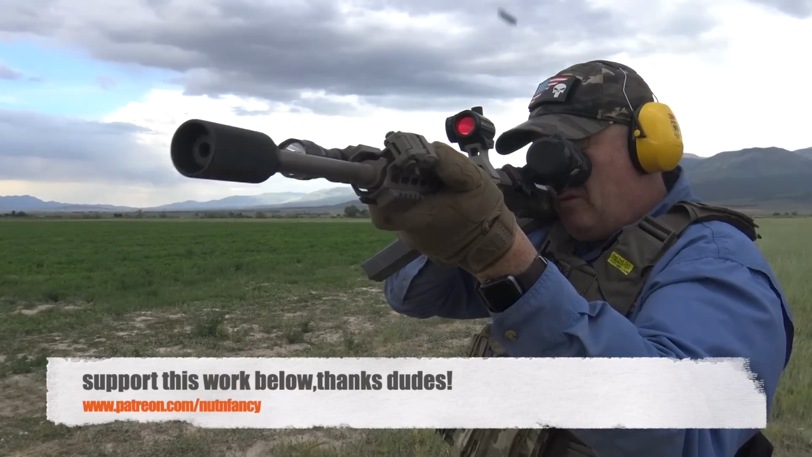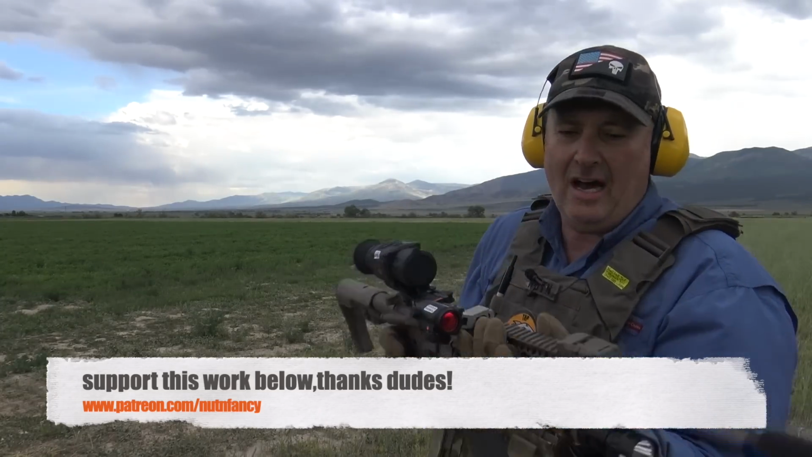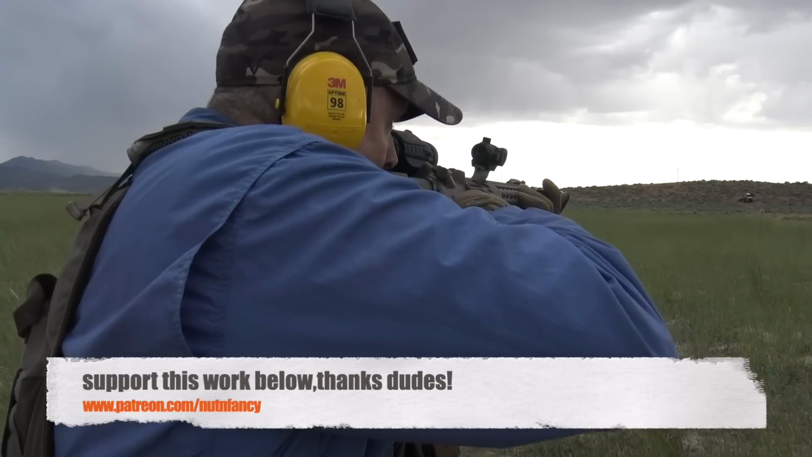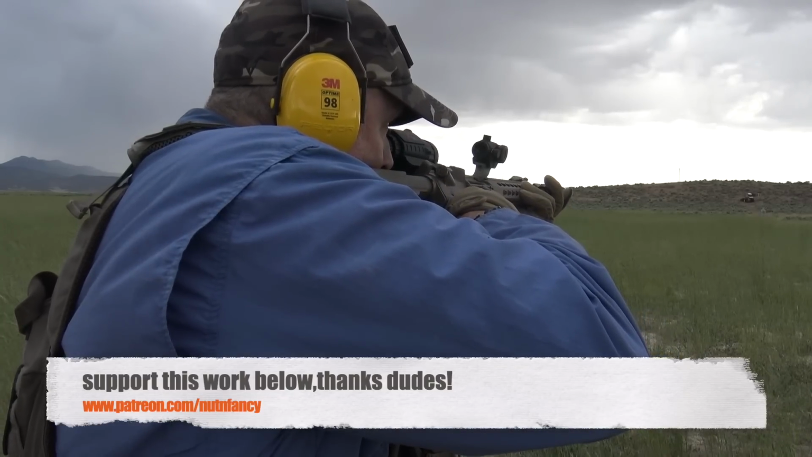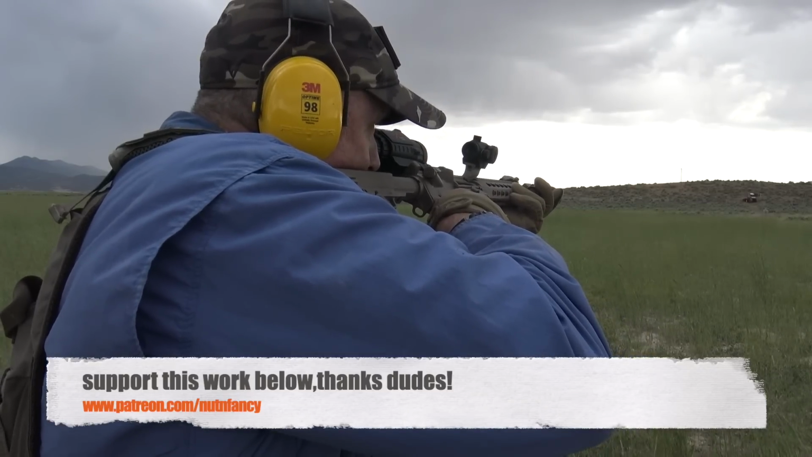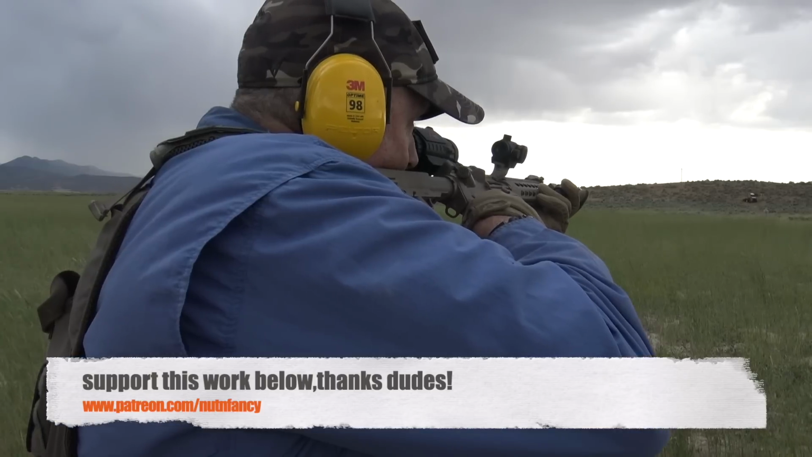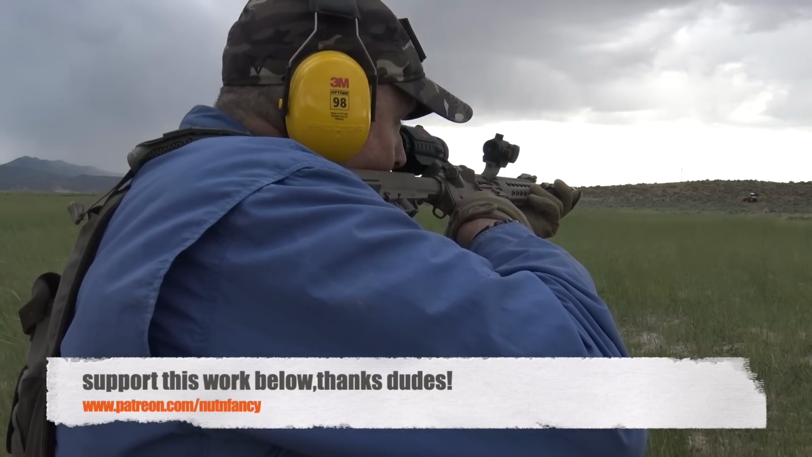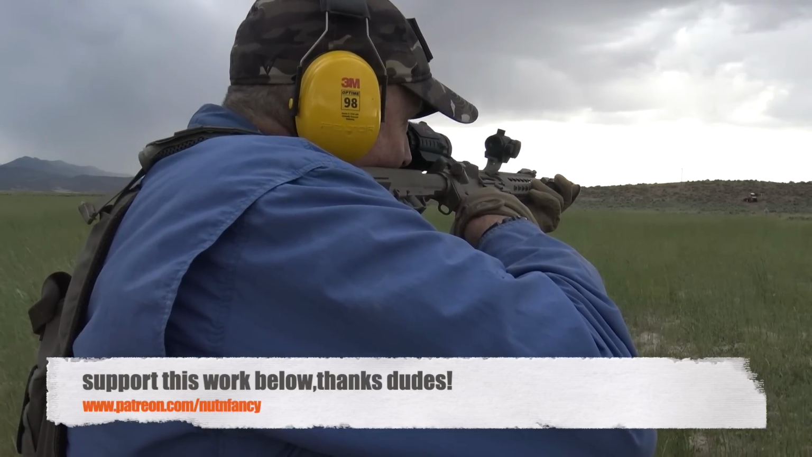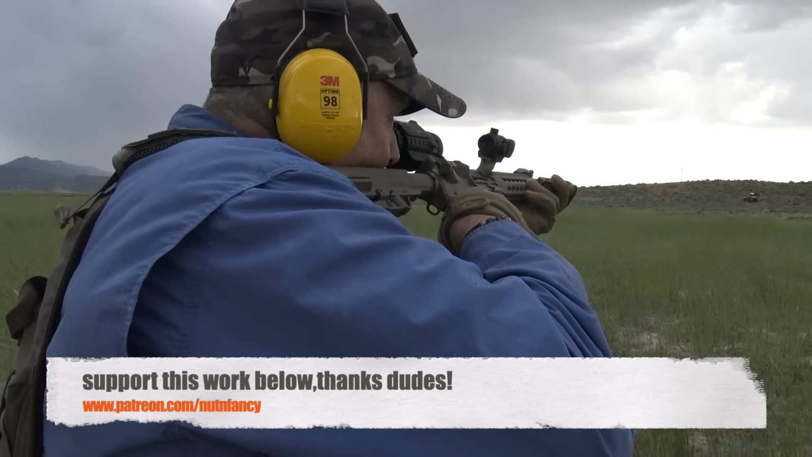Why did I put this on? Because 1 is none, 2 is 1. Even though the thermal sight is capable in daytime, I do have a turning on process. I do have the possibility that when I turn it on, the batteries are dead. Murphy's Law. So let's say I have to shoot a communist zombie, he's coming towards me, and my sight's not working. Anything electronic can fail. So it's better to have 2 than 1.